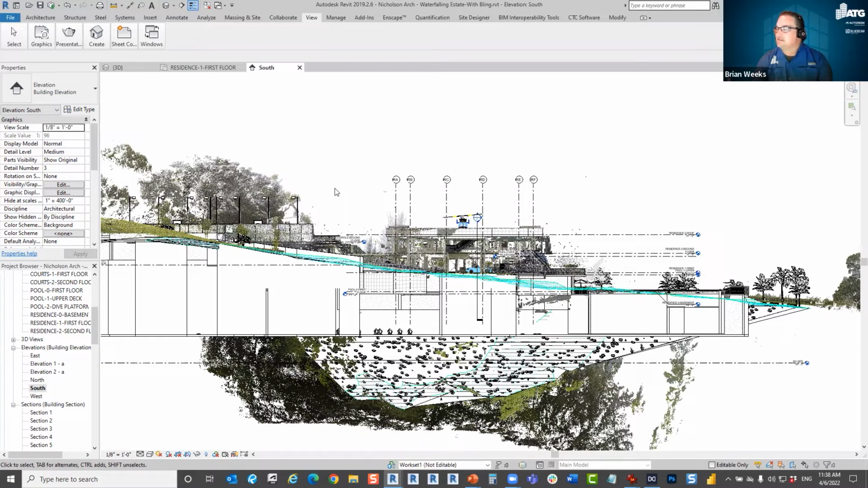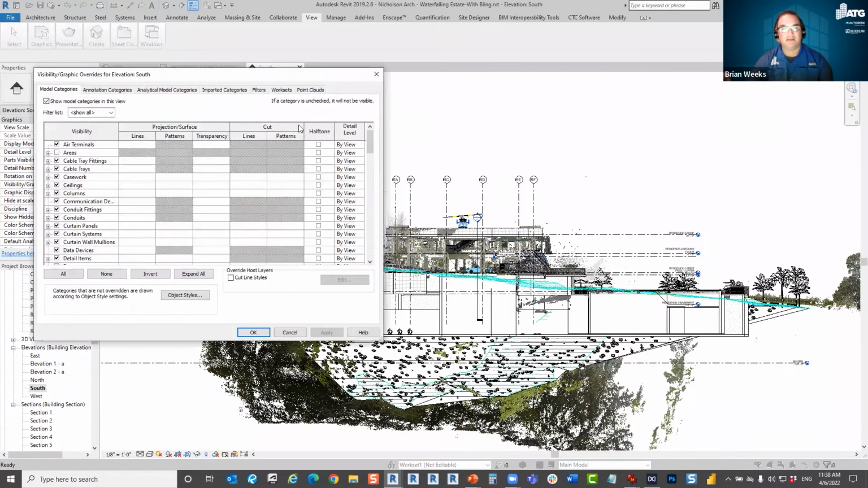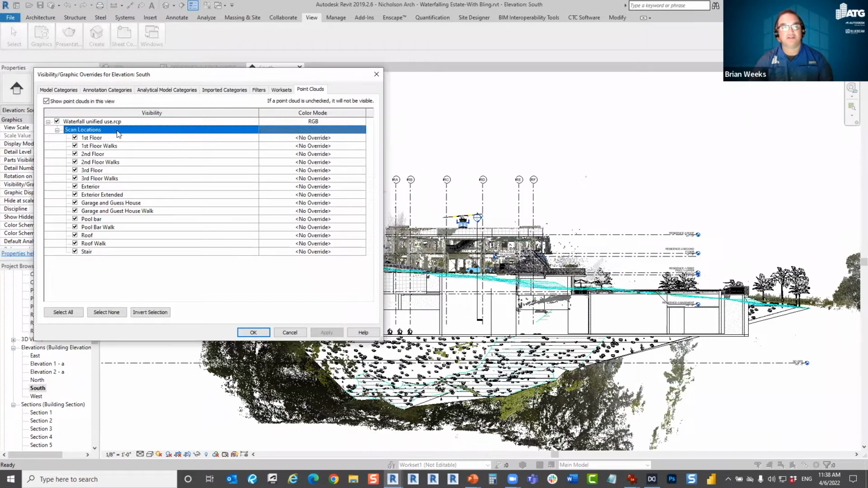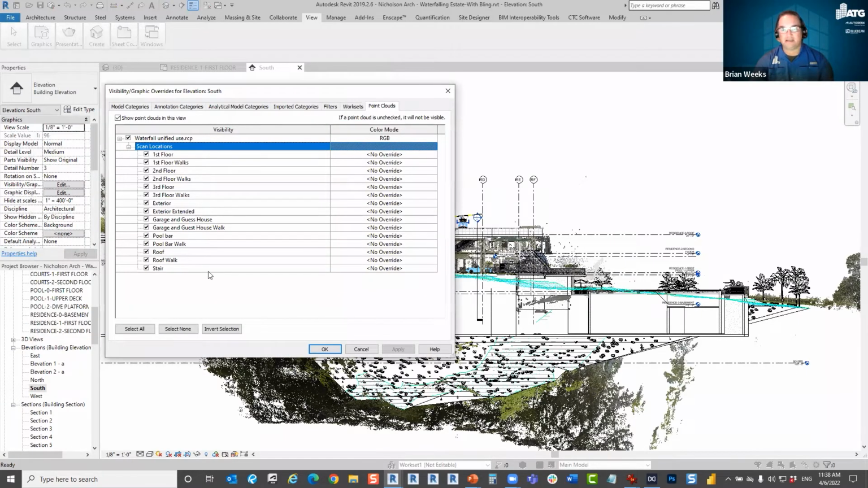What are the VG settings for the layering of the point cloud? These VG settings are actually set up from scan locations that Jeff's team created once they scanned the individual floors.